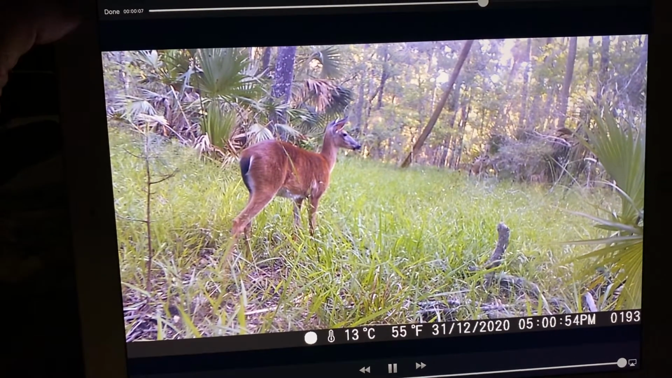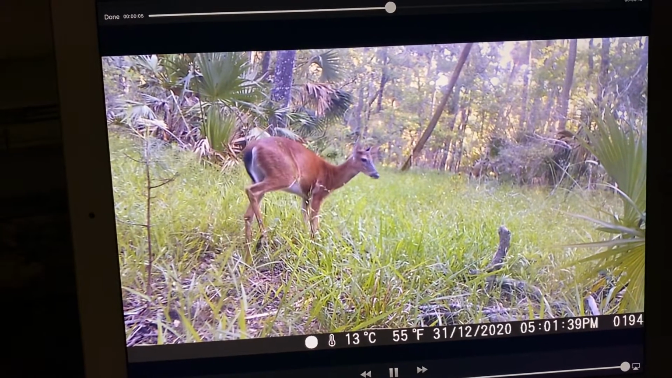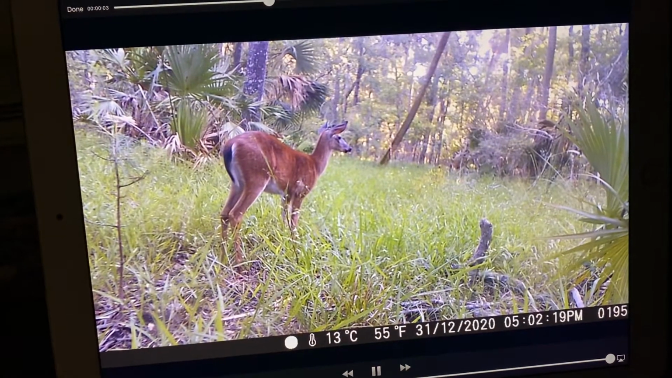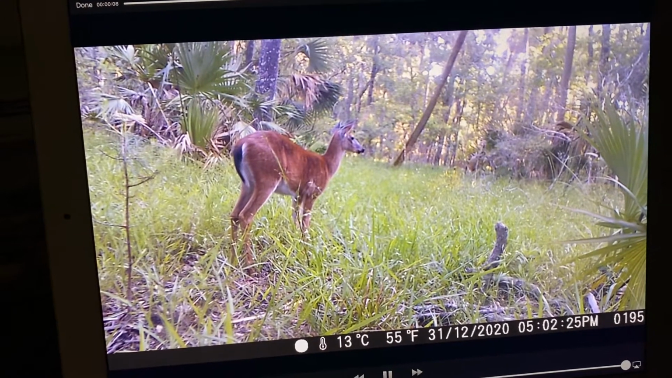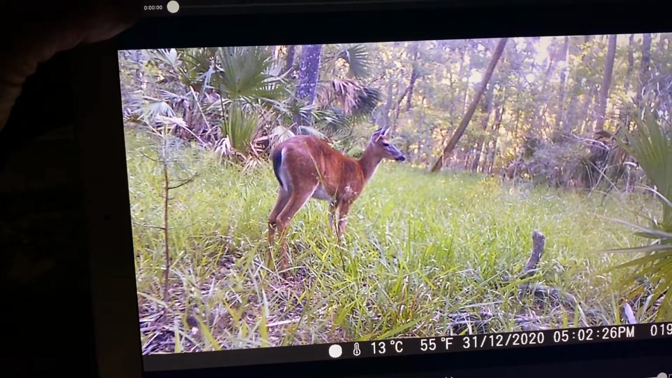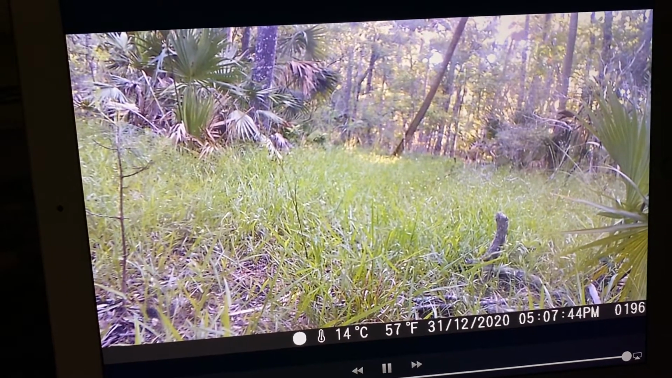Same one? Nope. If there's something going on, she'll look at it. Don't get all bummed out because I haven't got a Sasquatch on a trail camera. This is live action. This is the real life here. There's no... Oh, she's running. Oh, she's really running.